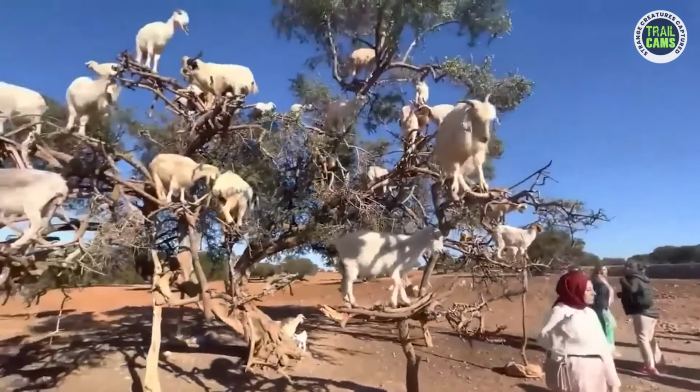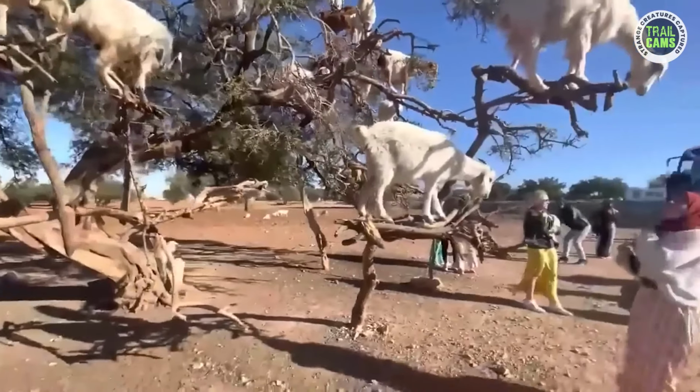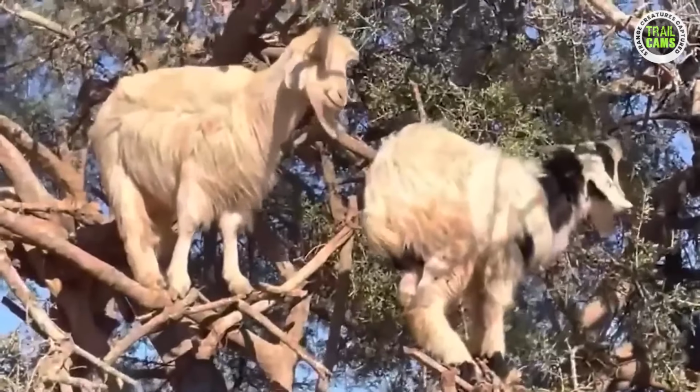I must admit, this is a sight to behold. It's not every day you witness goats defying gravity and exhibiting such diva-like behavior. Maybe they were inspired by those agile mountain goats that navigate steep cliffs with ease.